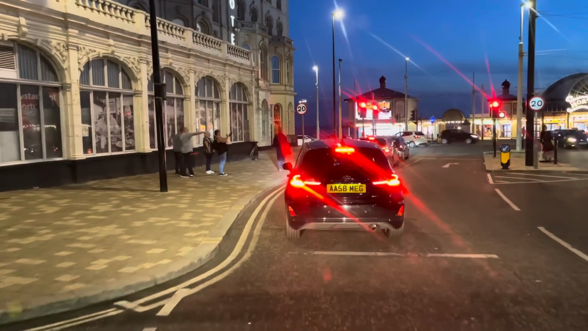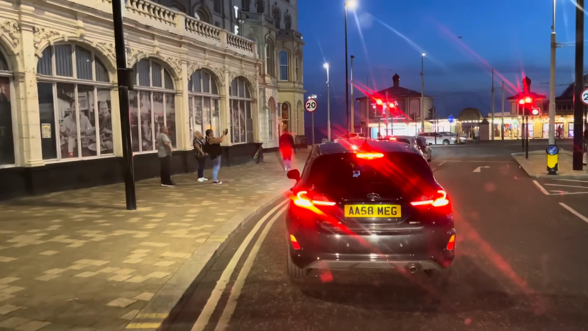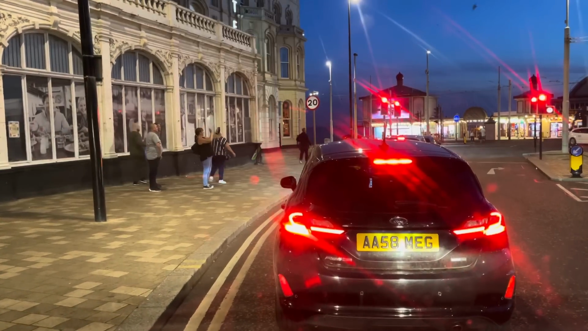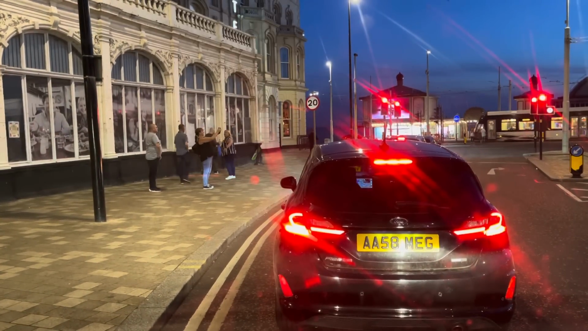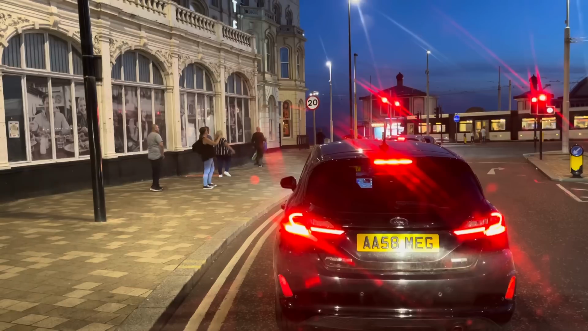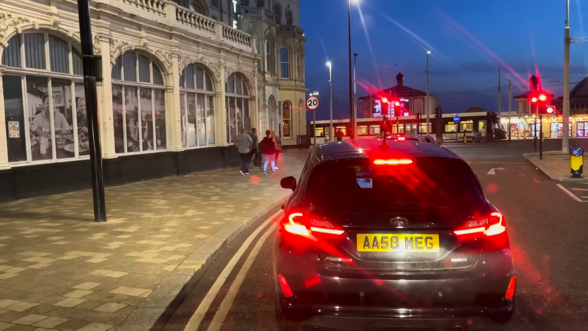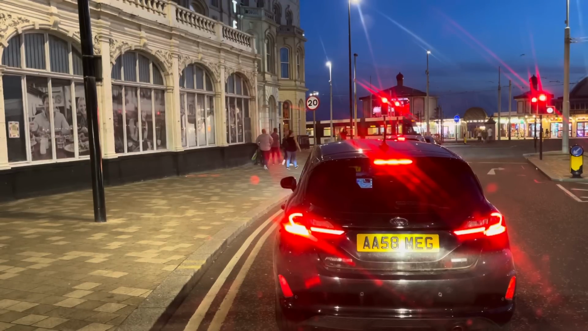That building on the left is the old Clifton Foreshores. It's the Foreshores Hotel now. I believe that was its name. Going back a while, Clifton Hotel. The name Clifton, by the way, comes from the Clifton family, who owned quite a lot of the land up here when Blackpool was expanding.